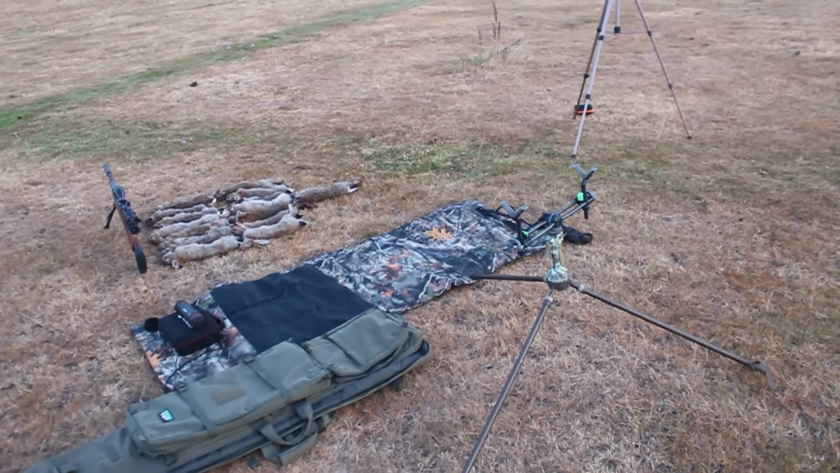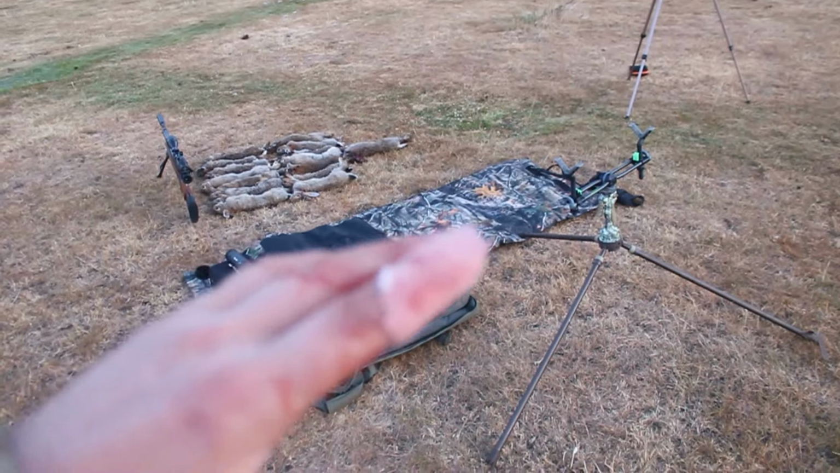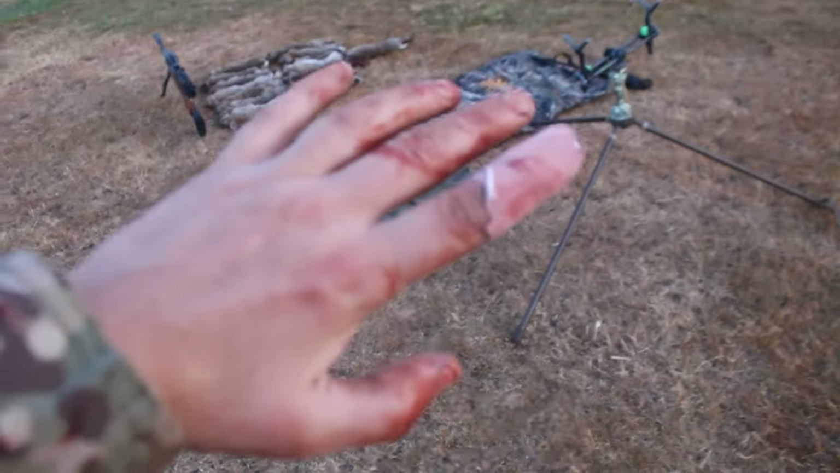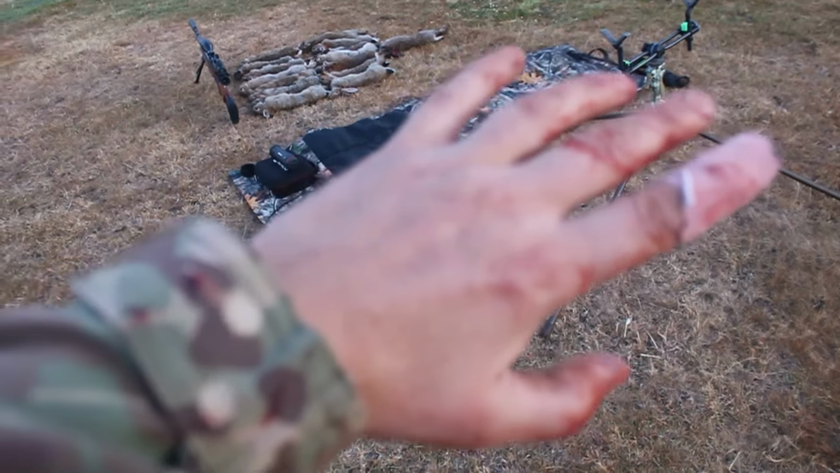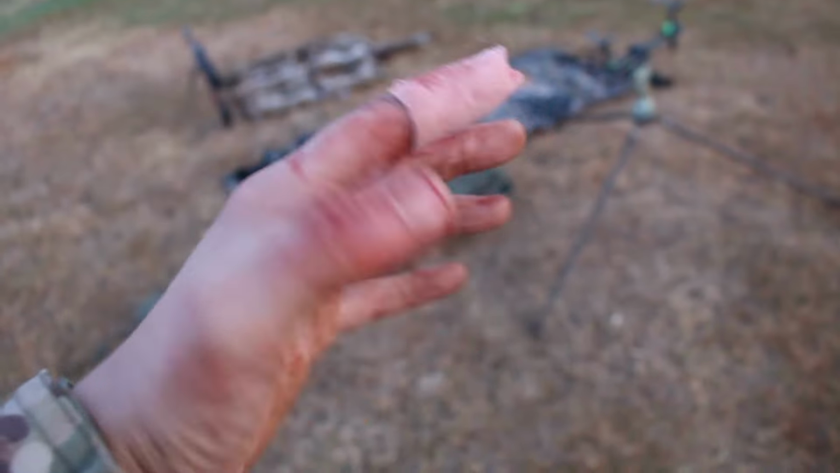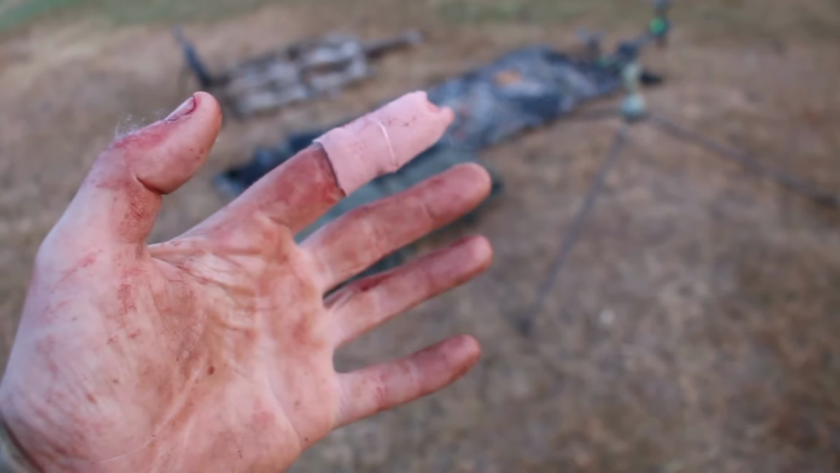So speaking earlier about my little boo-boo, here we go. Whilst I was gutting, I very nearly chopped my finger off. It's a good job, luckily enough, I had a bone in my finger which stops the knife from going all the way through. So it's just a reminder here to make sure you're very careful whilst using sharp implements, and don't be a prat like me and stick it through your finger.